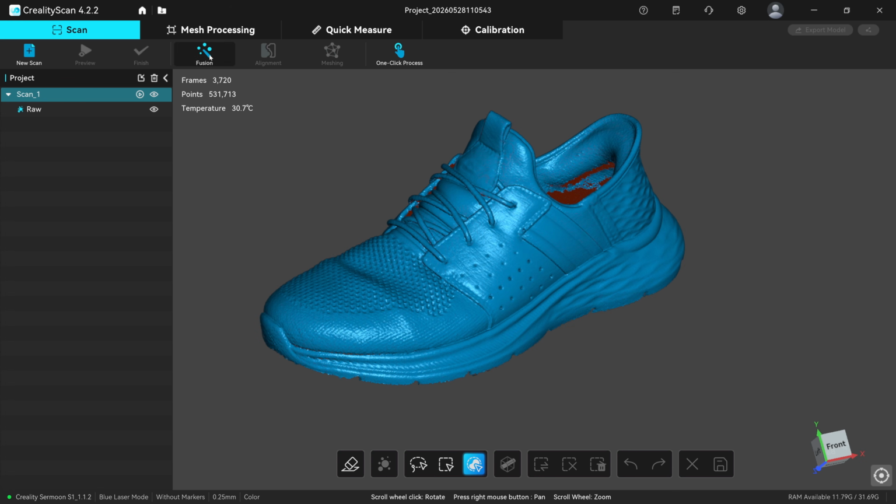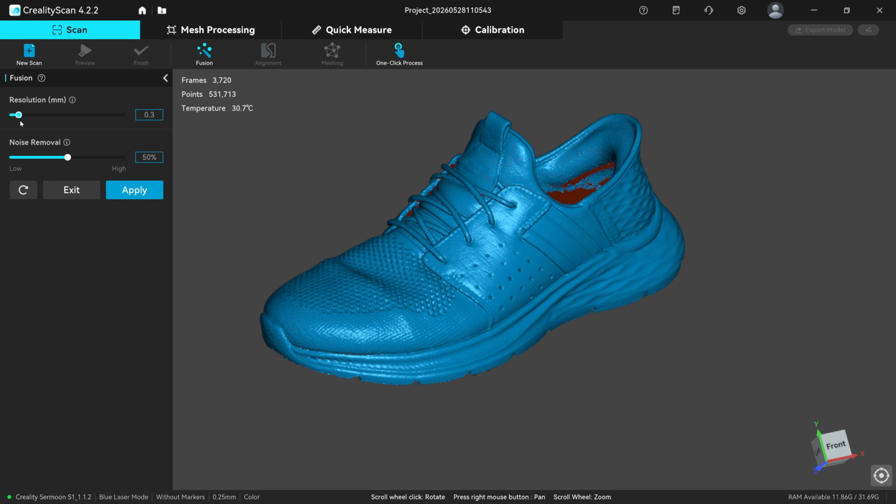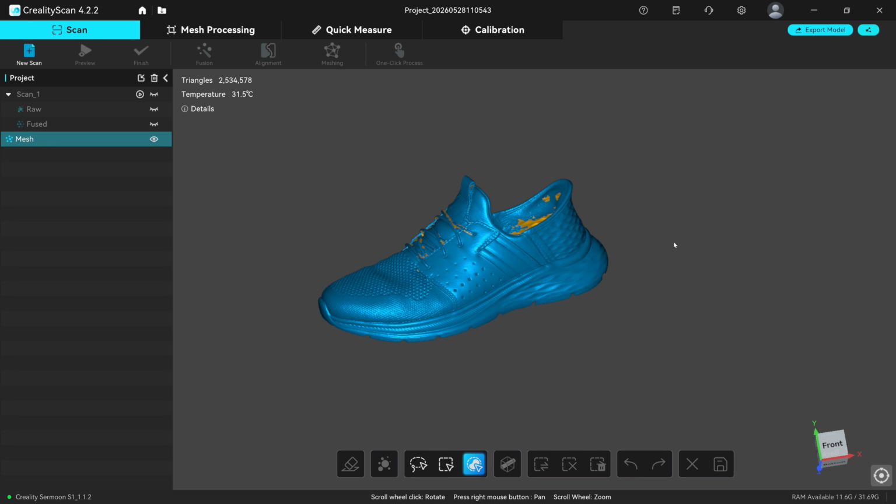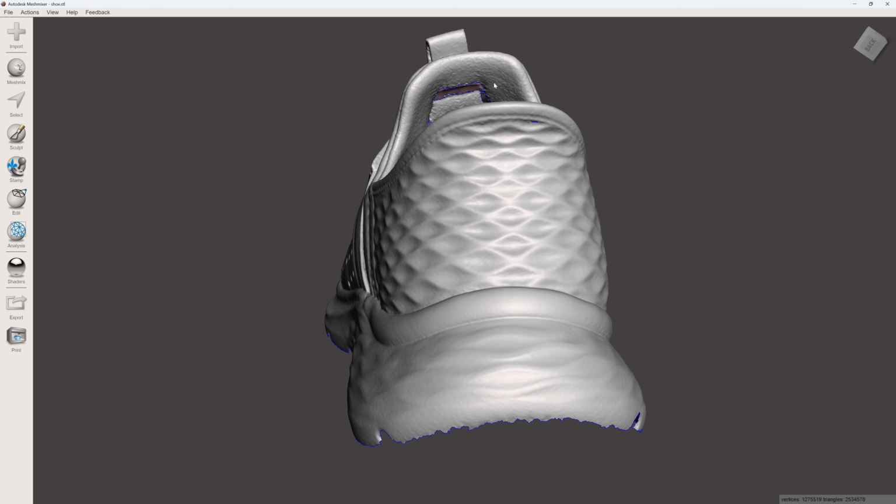scanning my shoe. So let's straight away go into Fusion, 0.25. Let's mesh that then. It says it needs 2.5 million triangles to do that. So let's set it at 3, because I want to just get this the best as I can. Let's push it out the mesh mixer and have a better look at it.